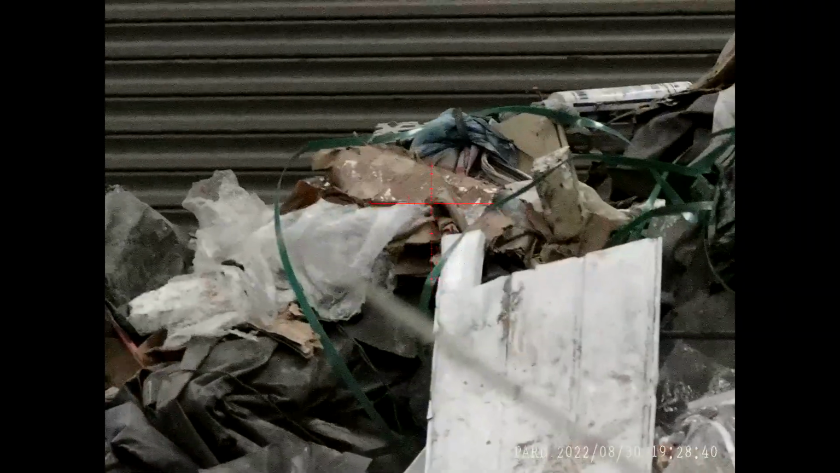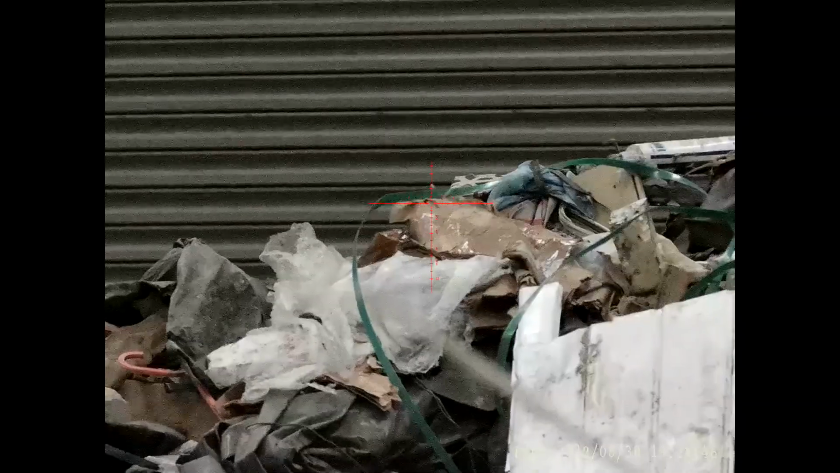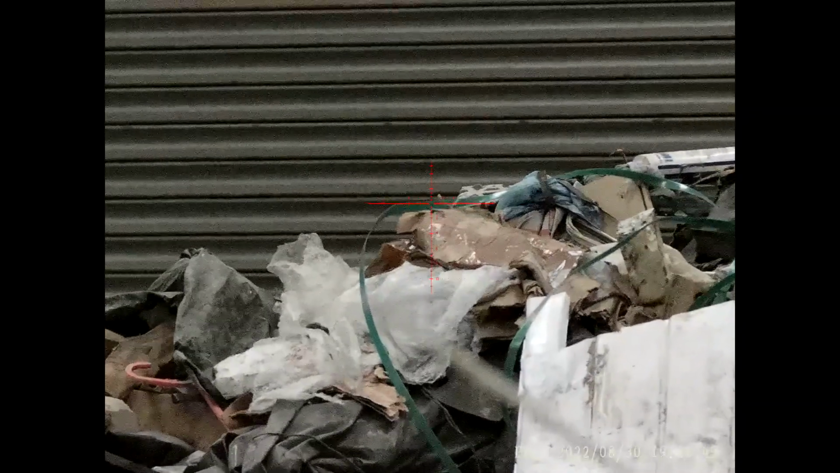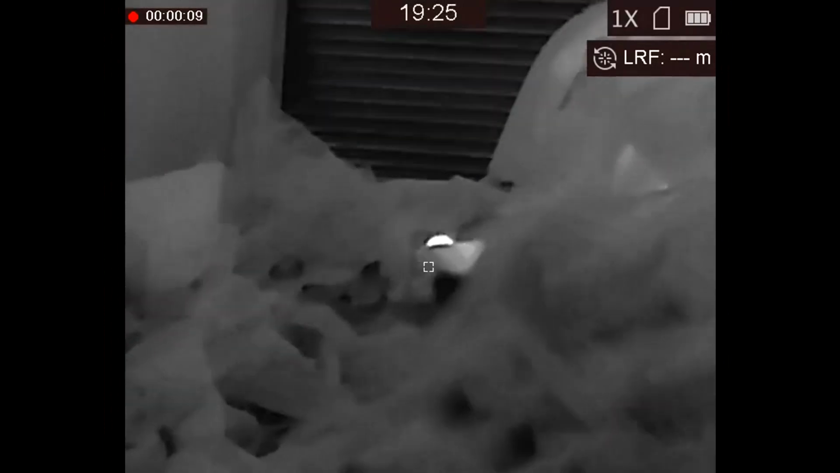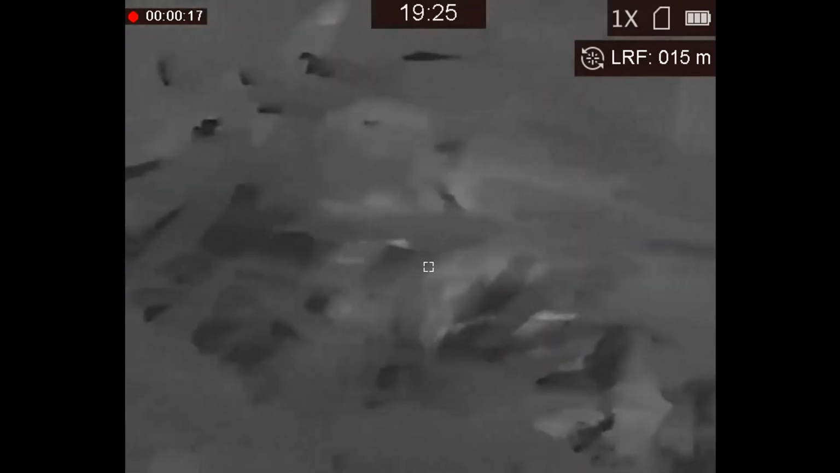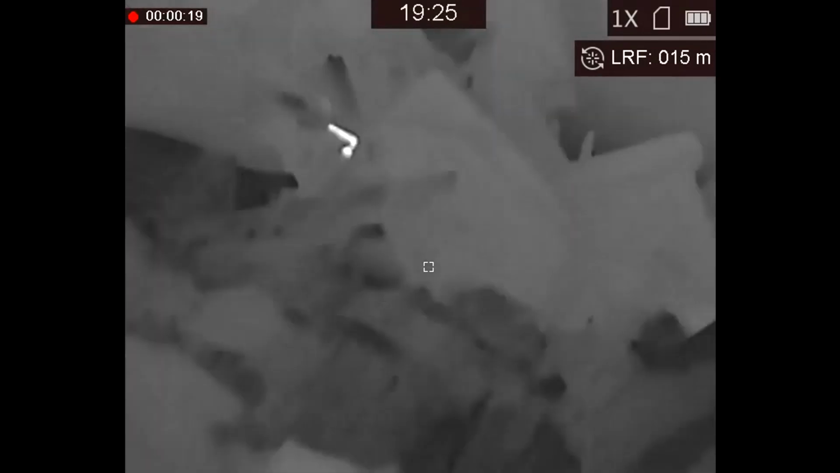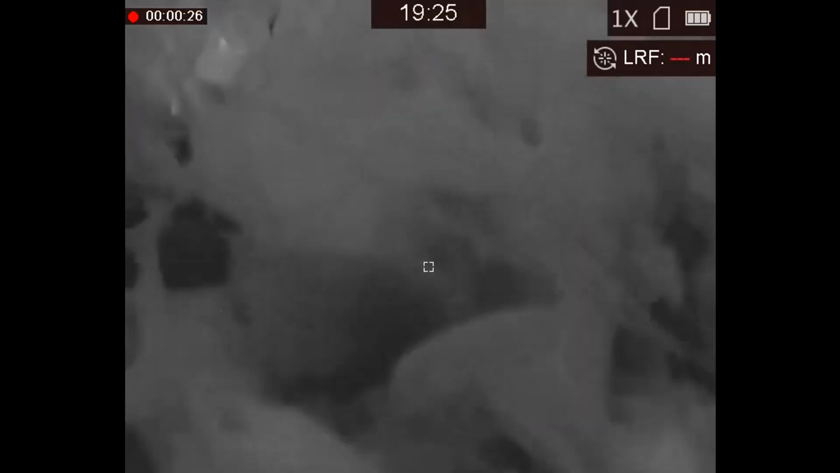As you can probably tell, this is very short range, and I didn't really get any shots off inside, and then Stu came to check on me. I'll keep this bit brief because you'll see some footage here where I was scanning around with the HIKMICRO Gryphon GH35L thermal spotter with LRF. I used the LRF and I spotted several rats that very briefly appeared and disappeared, from sort of 8-10 meters away out to sort of 13 meters away.